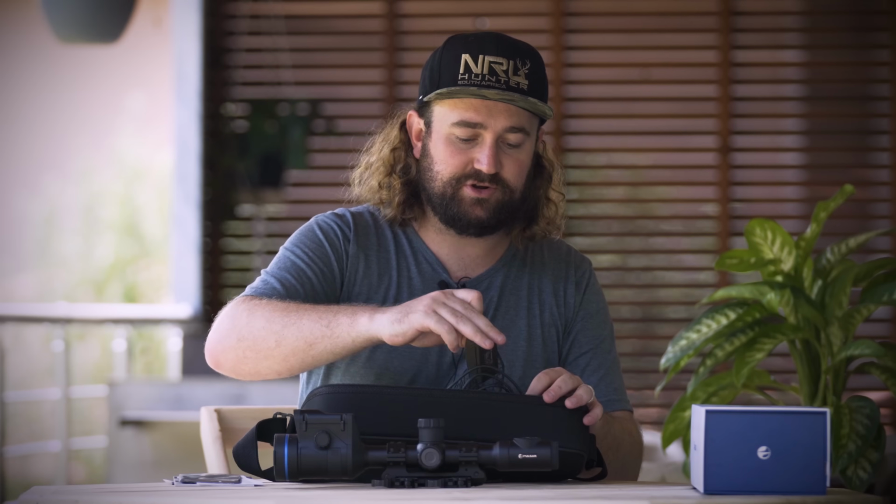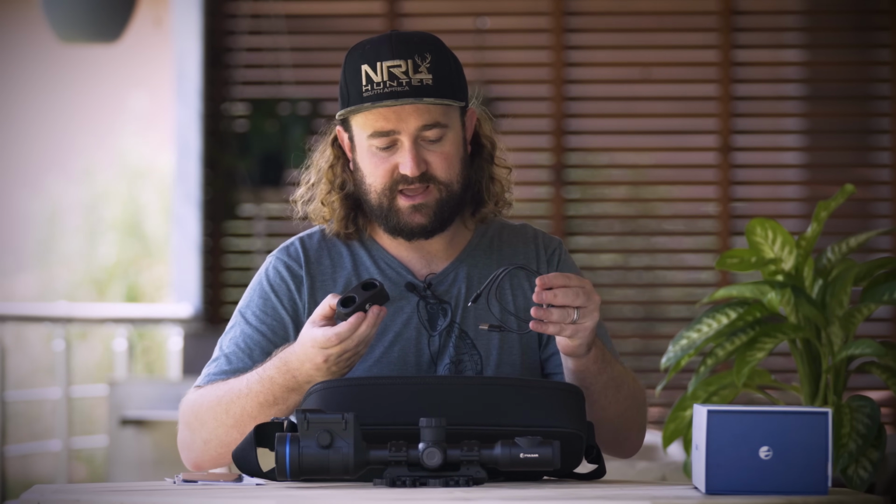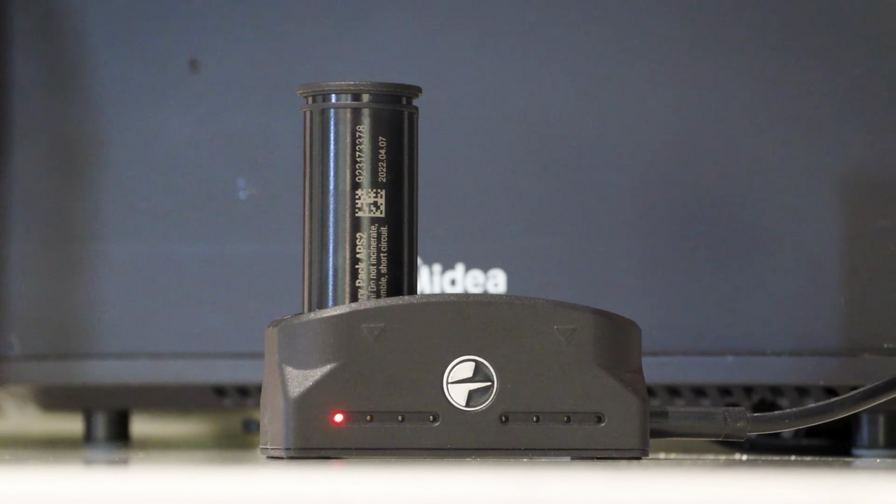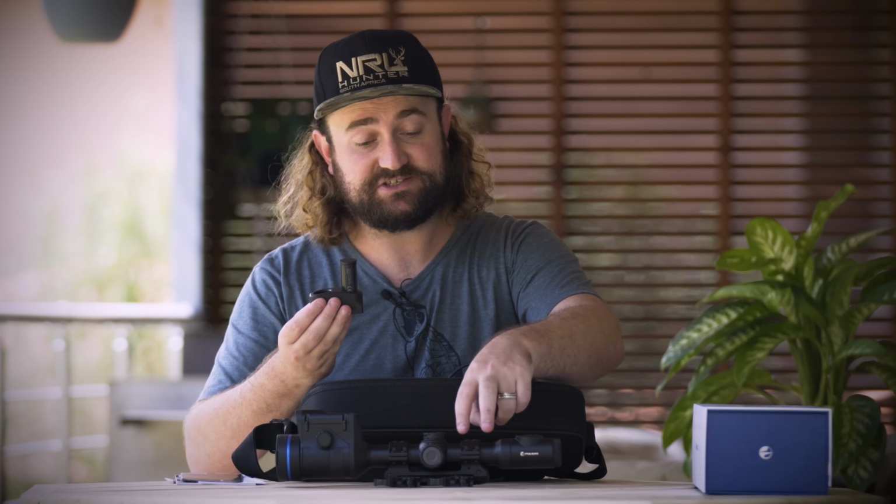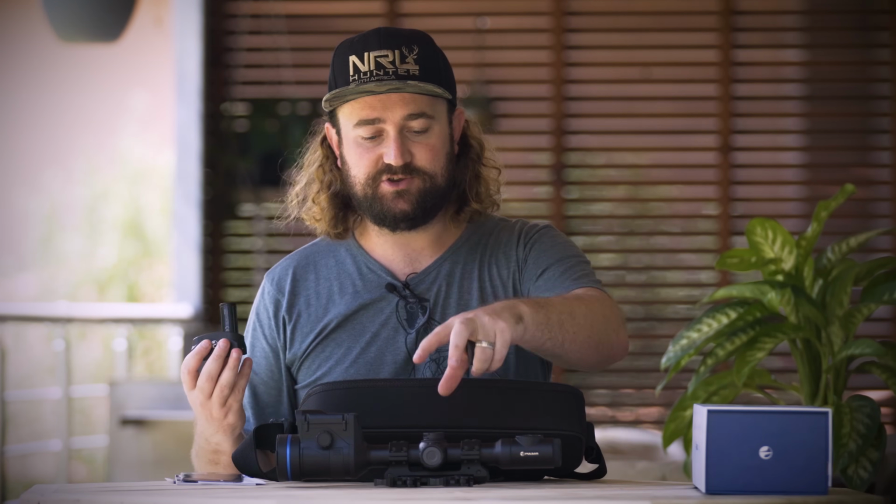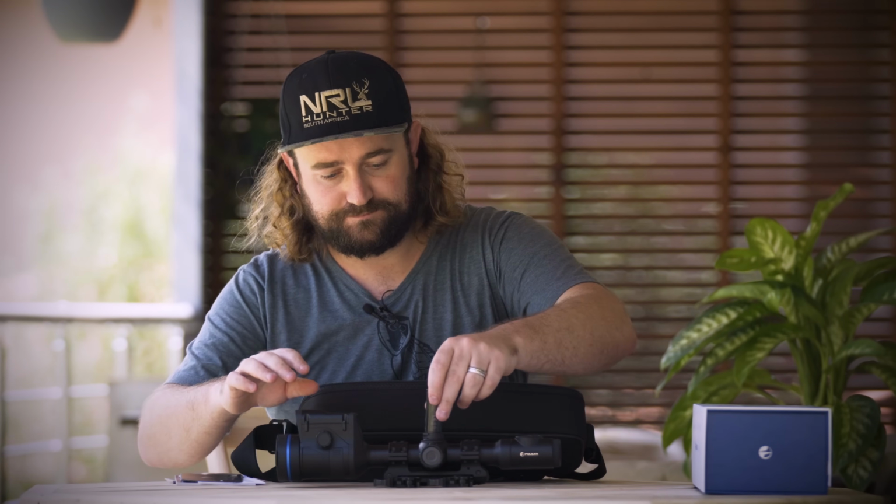We've got an external charging port, so you can plug in a USB cable to this and you can have your battery plugged in here and charging while you're using the unit, actually, because there's a second battery inside here. Or you can buy extra batteries, keep them charging while you're using the unit and just swap them out on the run. So that's really nice to have.